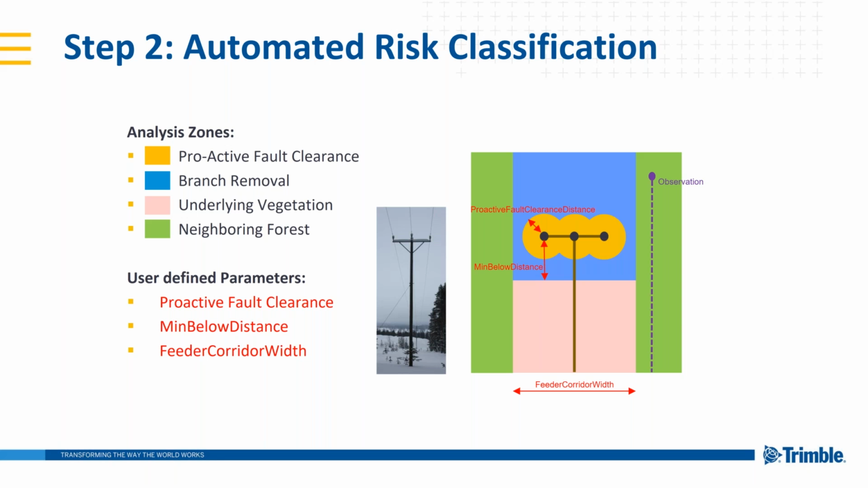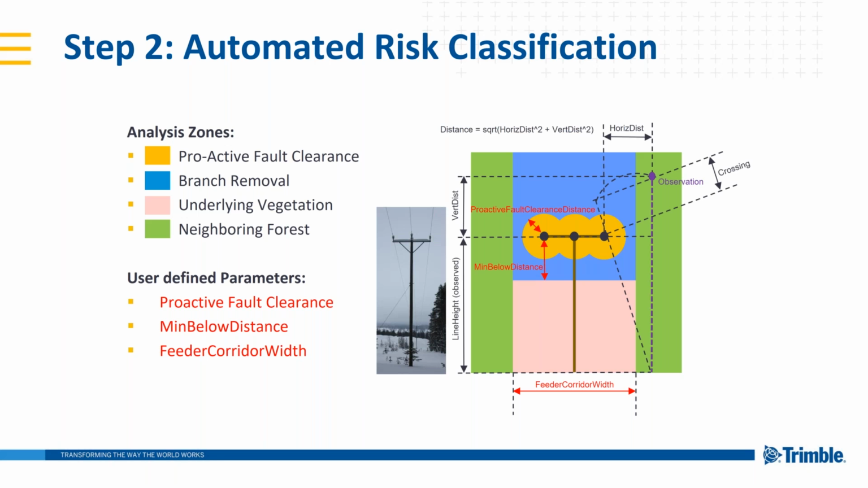There are obviously going to be trees outside of the actual physical right-of-way or corridor that are still high enough to pose a threat of falling on or touching the power line. So these are also things we want to identify automatically. And we have formulas that we can use to calculate these distances, with the crossing offset being the last parameter that we use within our rule set.